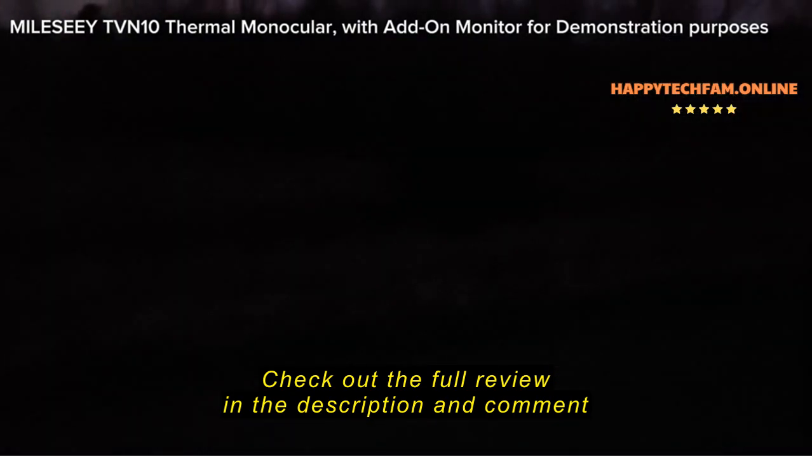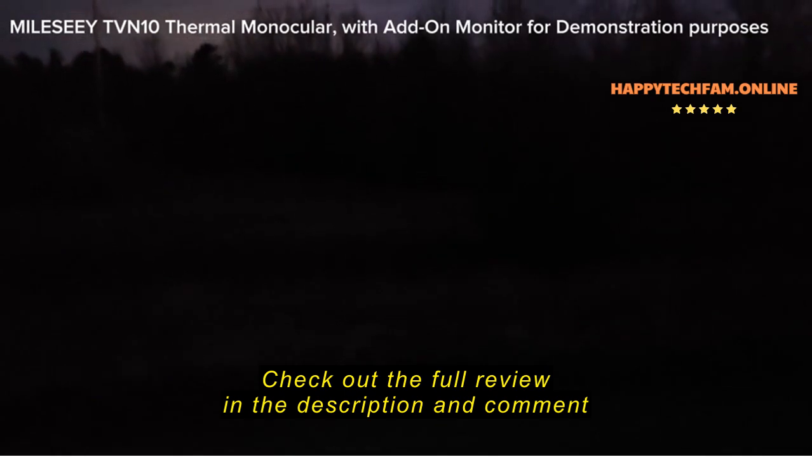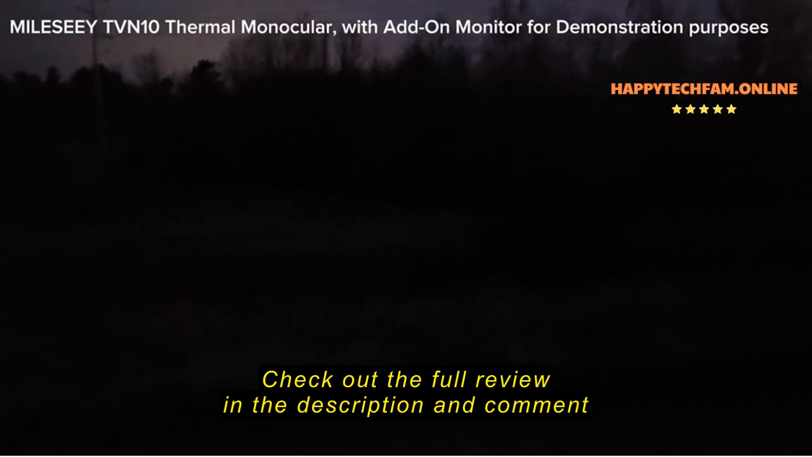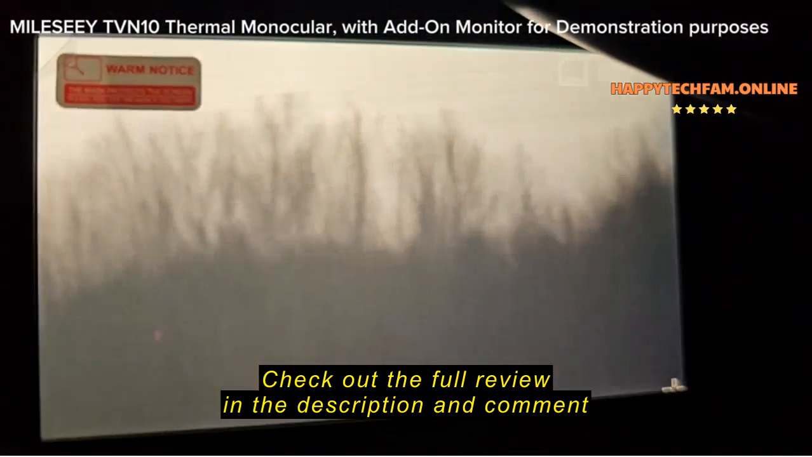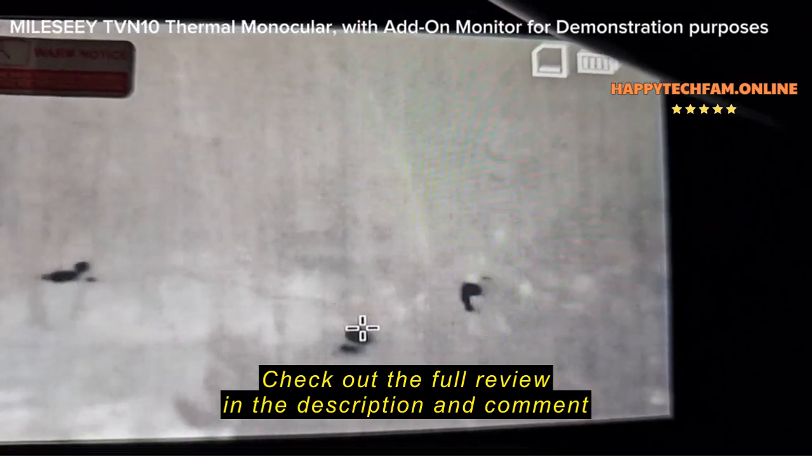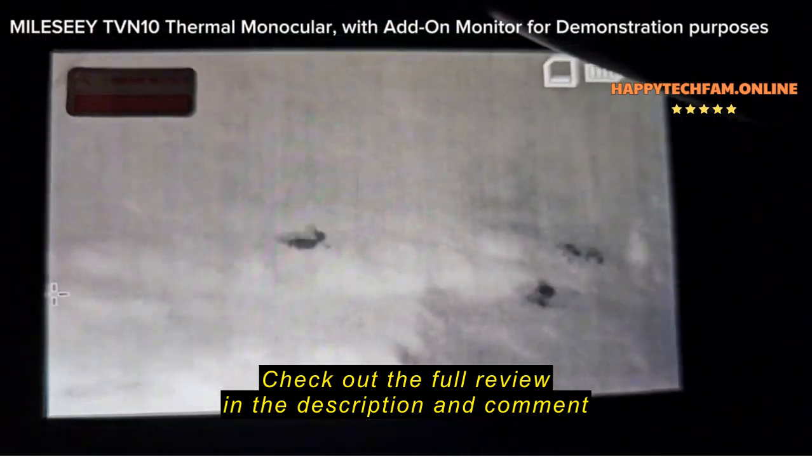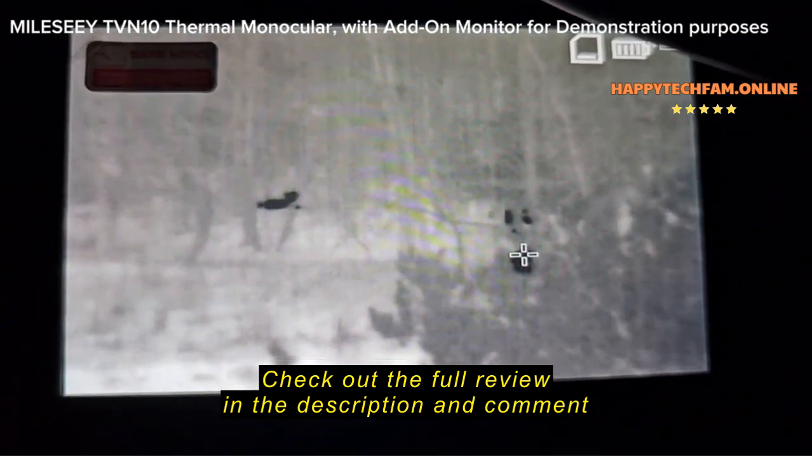And here's another scenario. Basically, it's just dawn. If you were out here, hunter, got out to your stand or whatever, waiting on a deer to come in, I can't see what's going on over there near them trees. It's so dark still. But with the thermal, boom, 1 deer, 2 deer, 3 deer, 4 deer. It's hard to hide from thermal. And this thing does an excellent job. These deer are out at about 80 yards approximately.